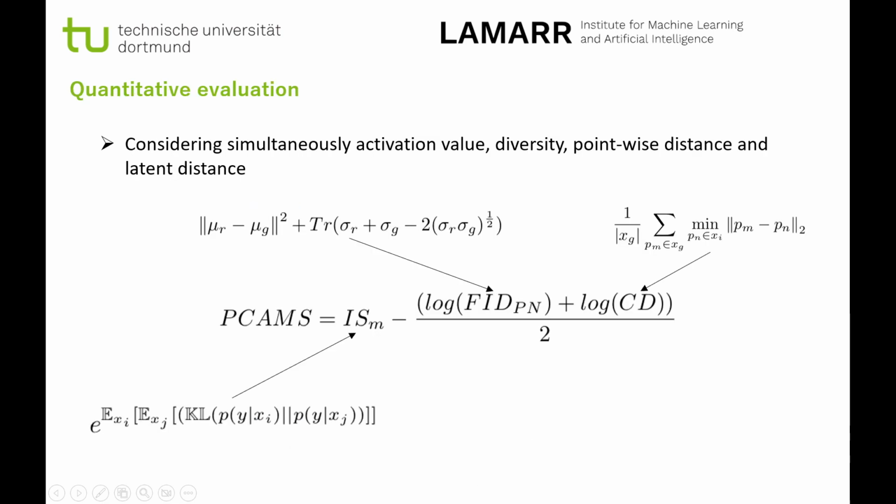In order to quantitatively evaluate point cloud AM instances, we propose a new evaluation metric. As a global explanation, there are mainly three elements to be evaluated, namely the value of target activation, diversity, and perceptibility. The proposed evaluation method can take into account all three factors at the same time, and the score tends to be close to human judgments.